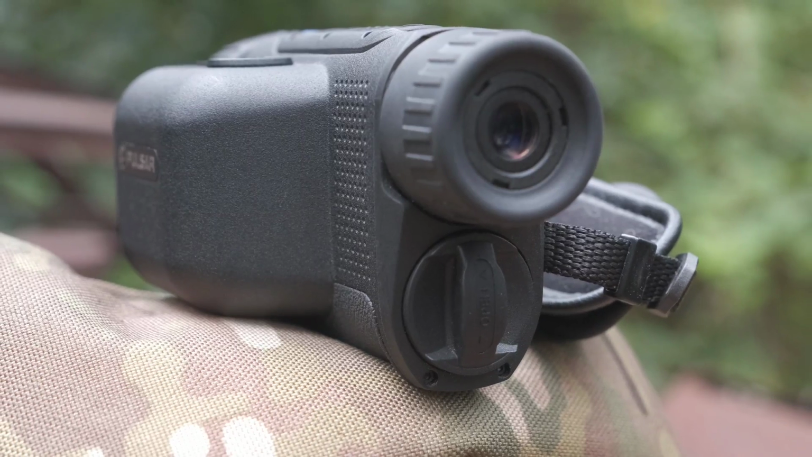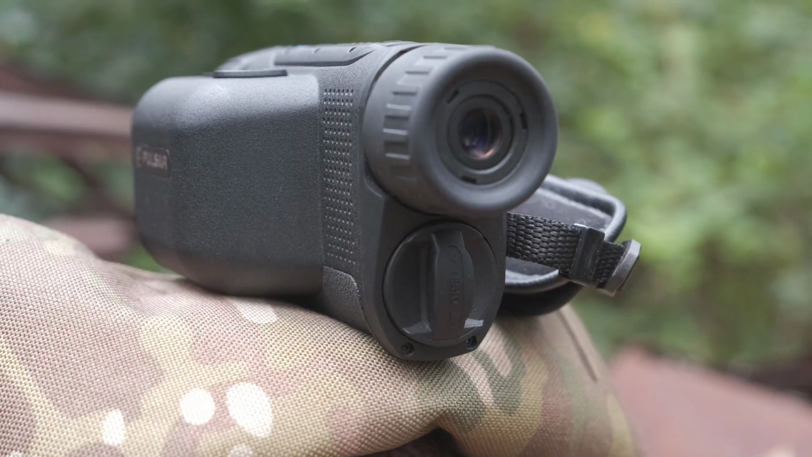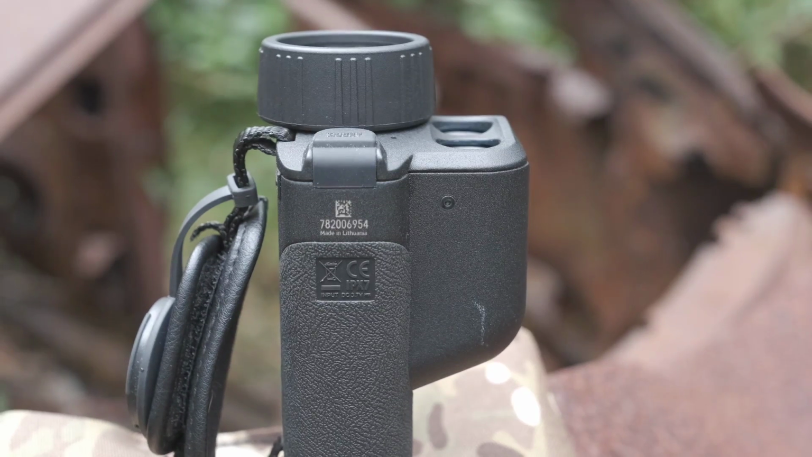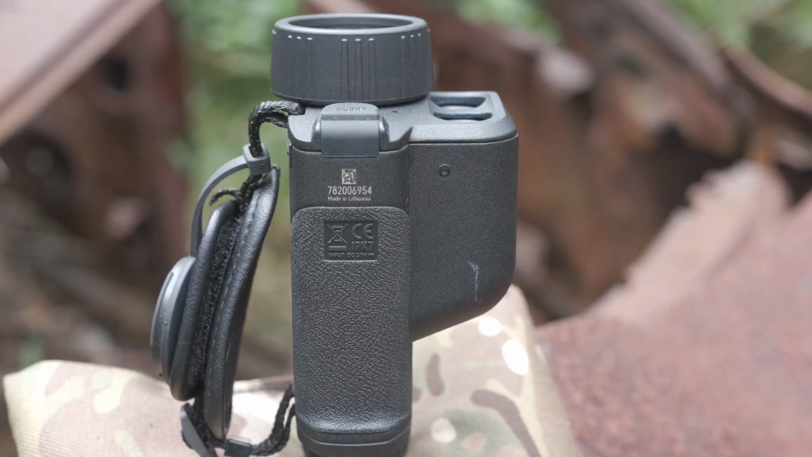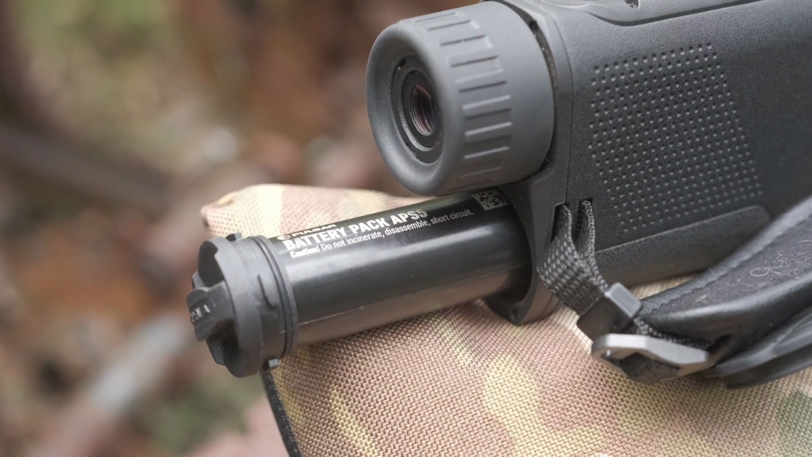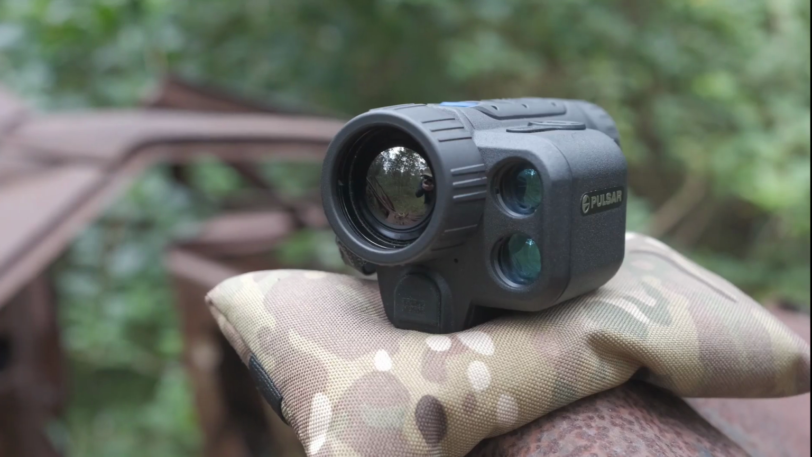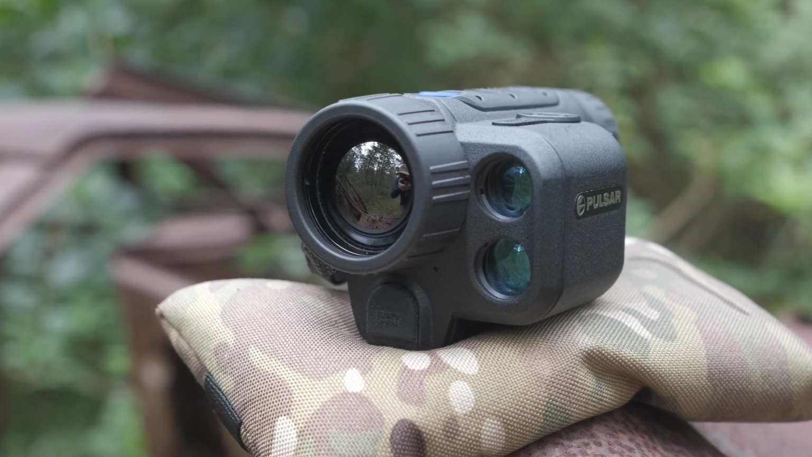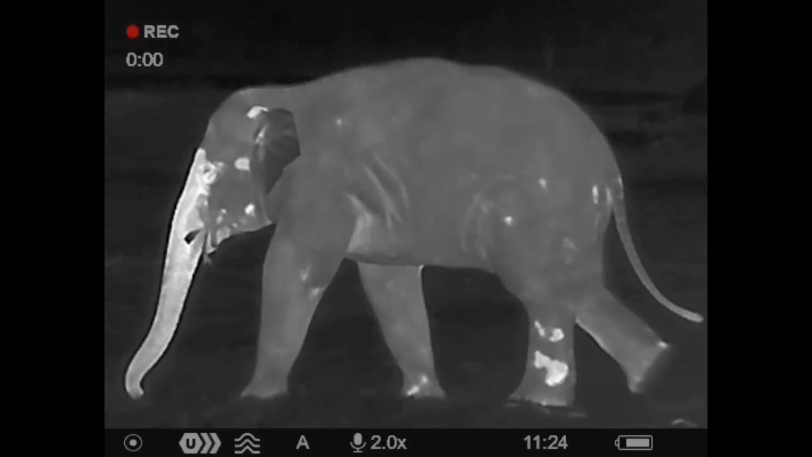The device does have audio, which is fantastic, and it records all the icons and LRF display ranges when it's used. If you can see it in the eyepiece or the menu system, it's recorded, which is great. It's awesome to see the journey these little Axion scanners have taken after originally owning an entry-level Key 30 a few years ago. Even in a 384 resolution device, things have advanced with better lenses and functionality.